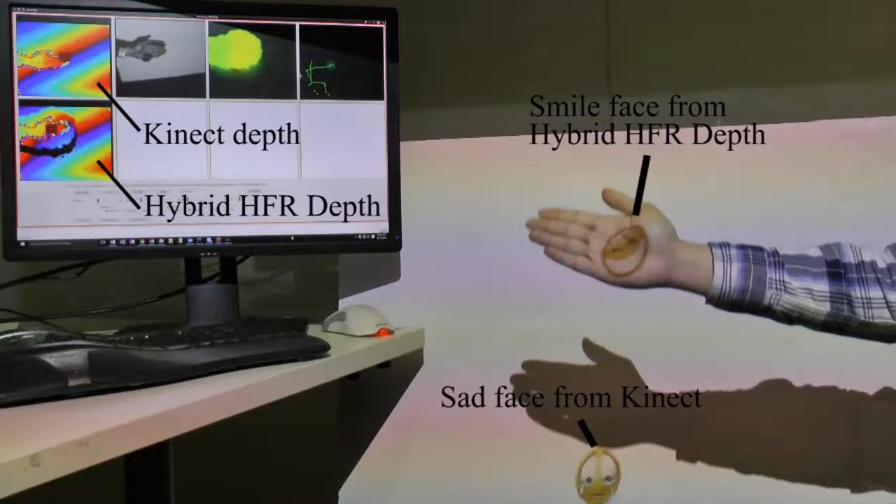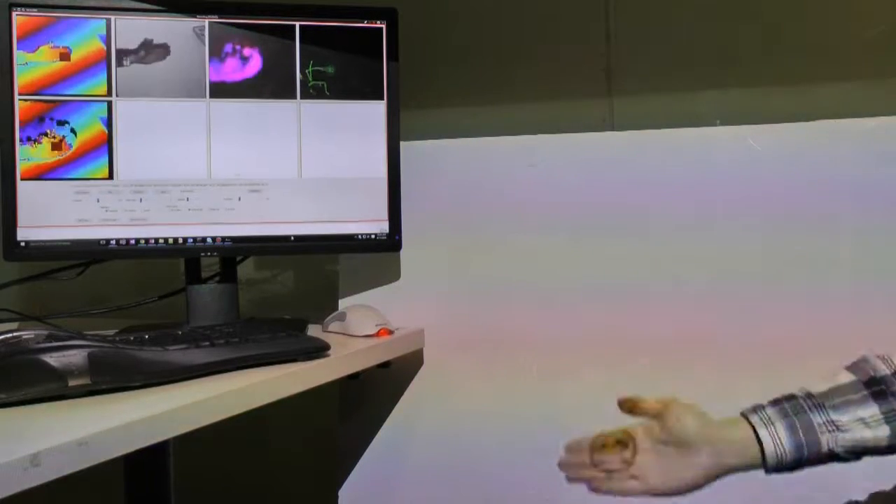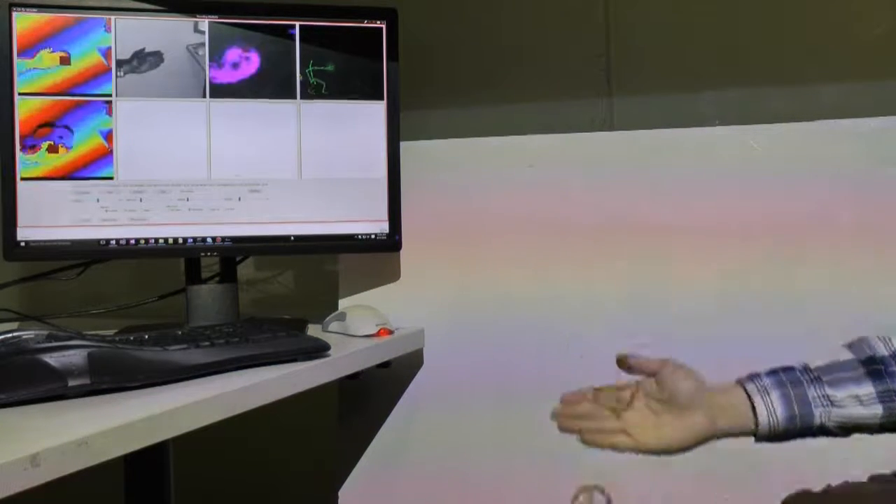Last, with reliable prediction, Hybrid HFR Depth can significantly improve dynamic projection mapping results. In this example, the projected smile face comes from Hybrid HFR Depth and the projected sad face comes from Kinect V2. The smile face sticks to the hand well, while the sad face can hardly be projected on the hand.